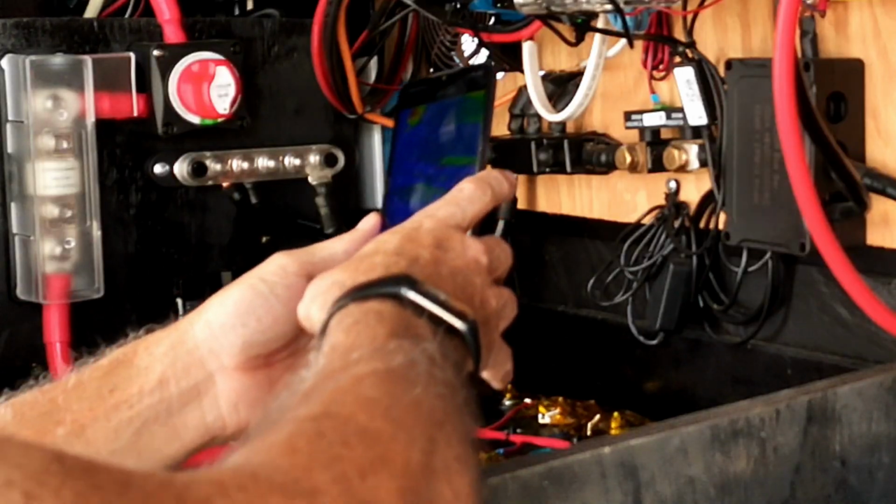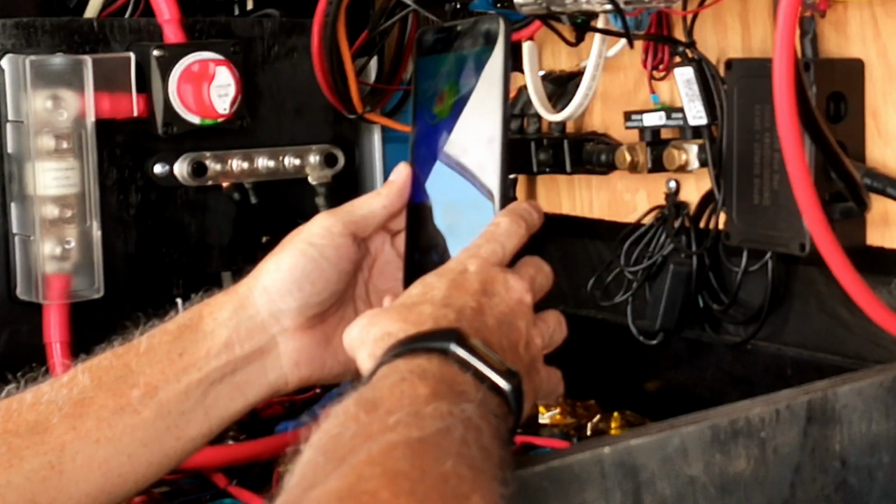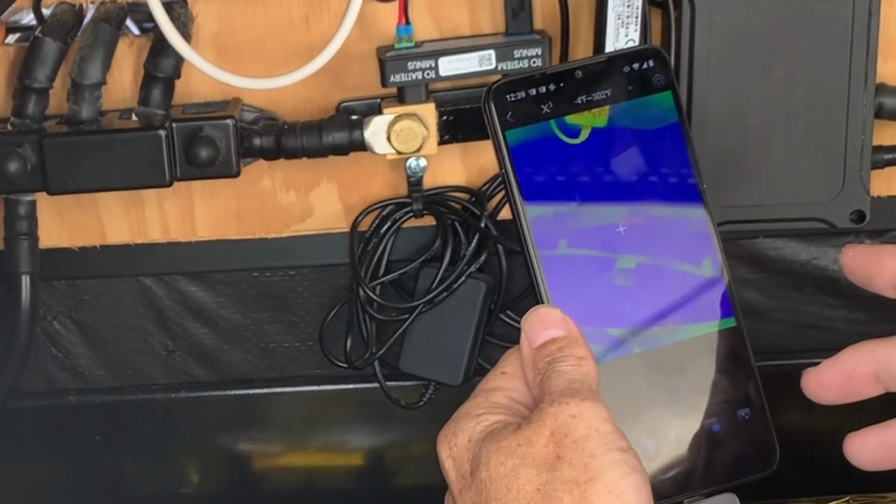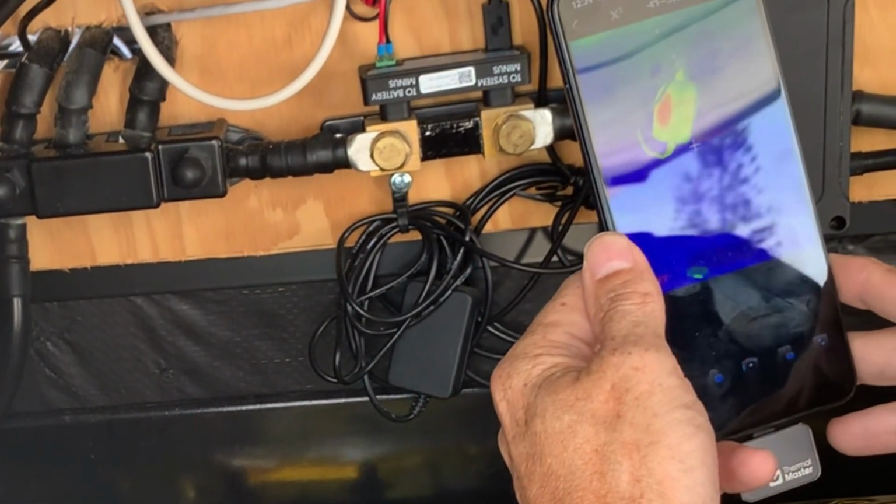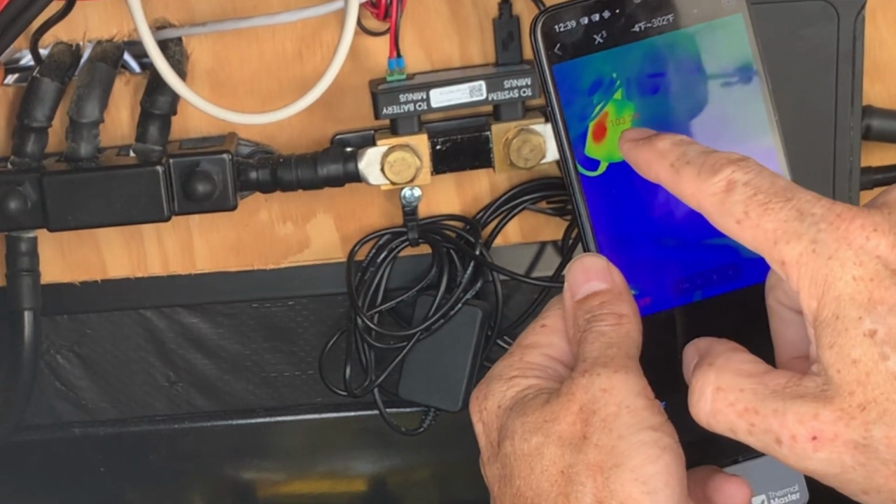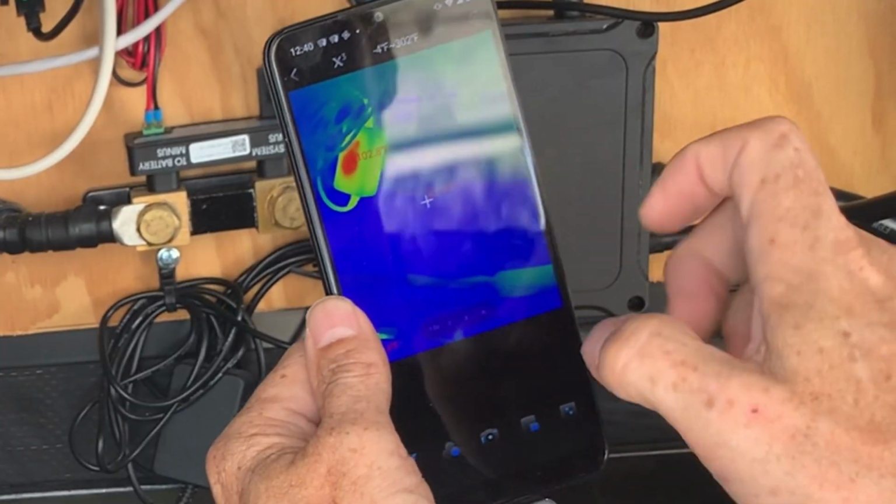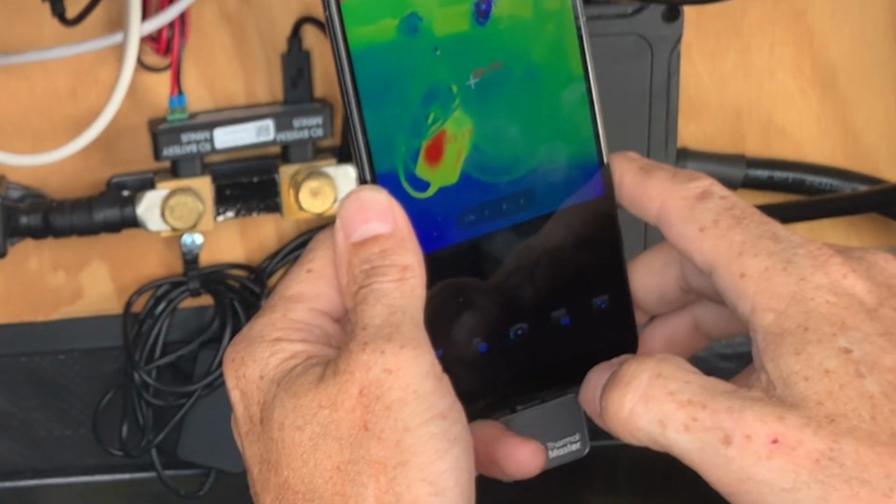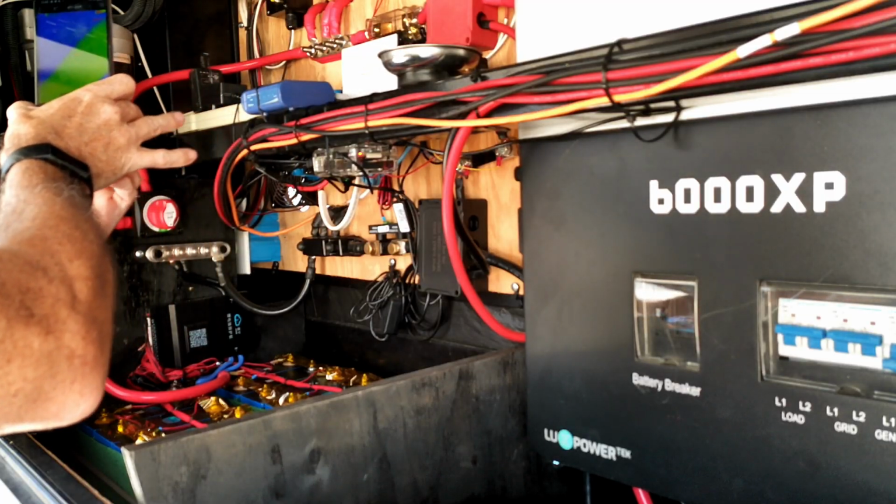Let's start by looking at some of the information here on the screen. You can see here this little device is running at 103 degrees, which is nice because it just pulls out the high zone, so I don't have to go find it with the arrow to point there. I move up to the shunt, and you can see here that the shunt is running nice and cold.